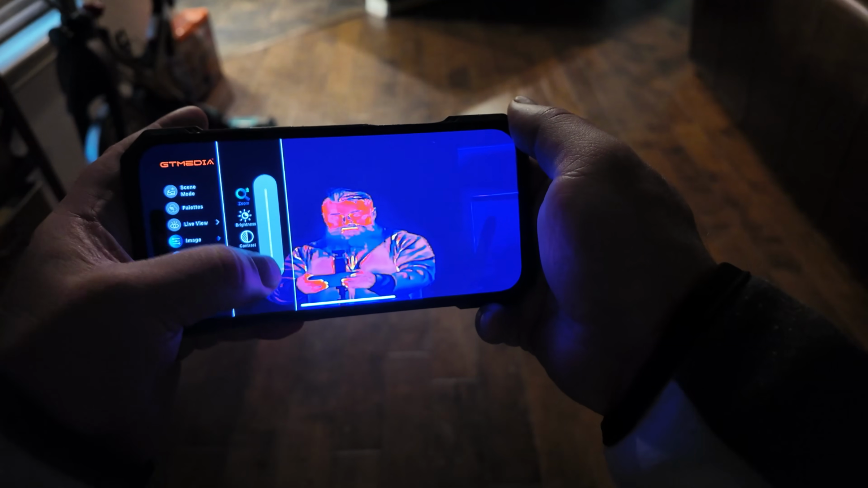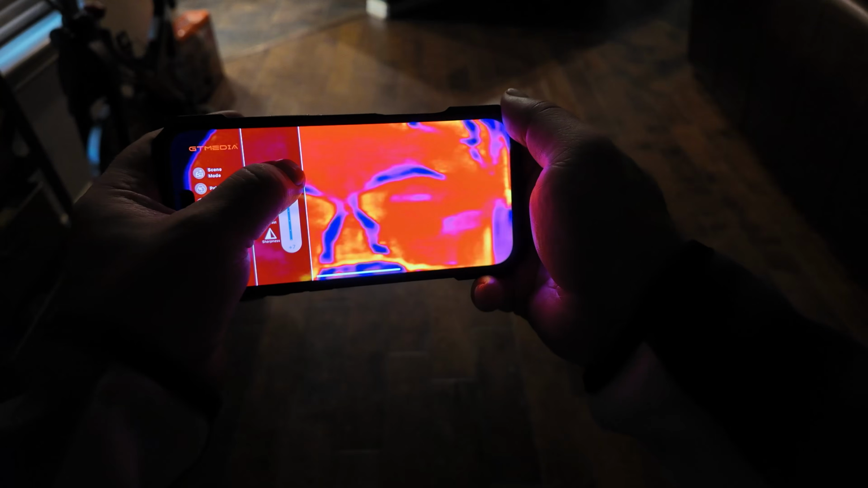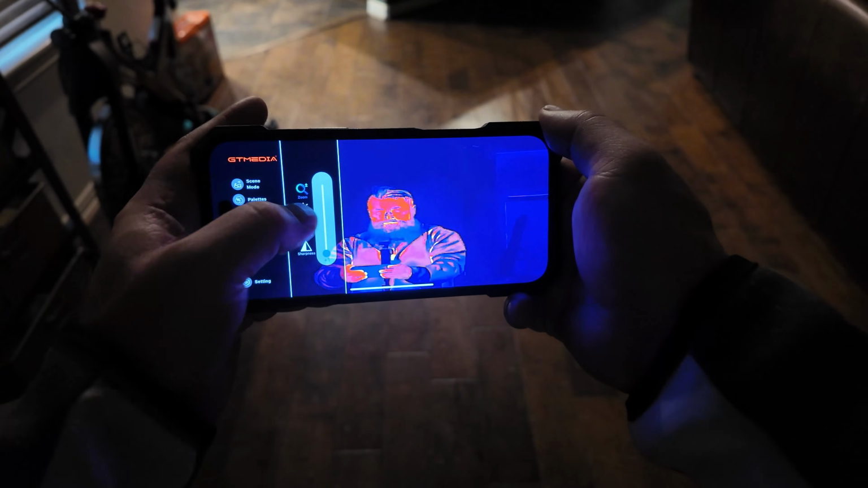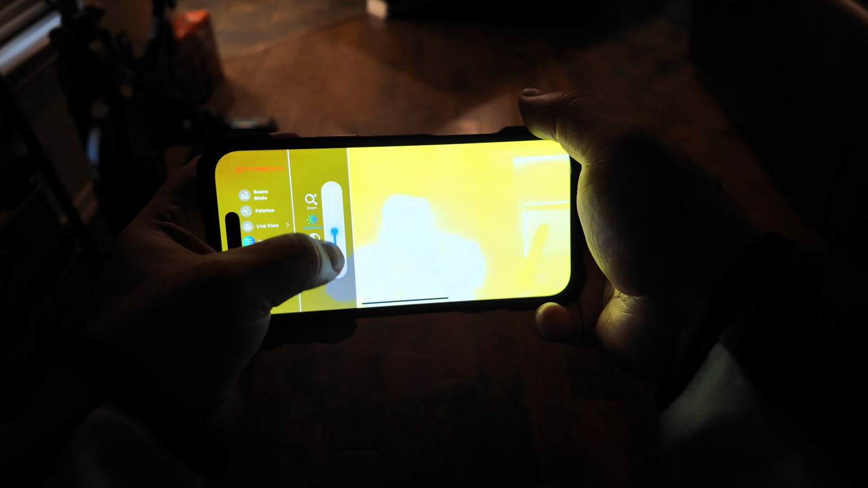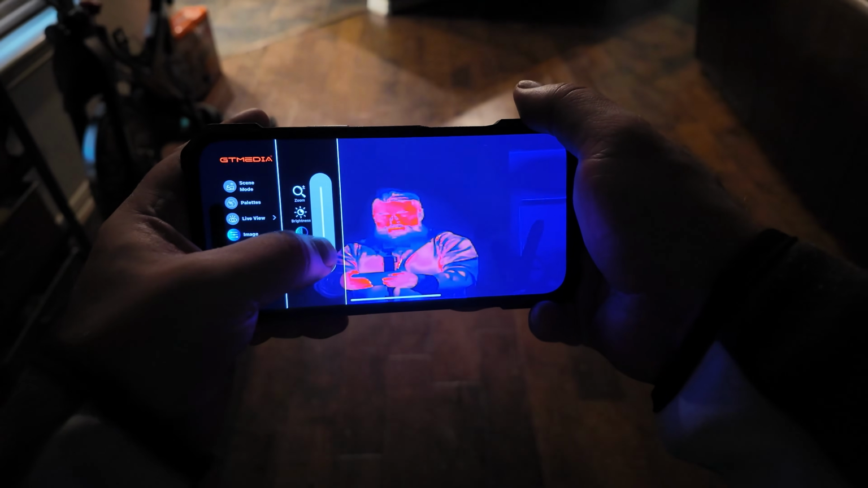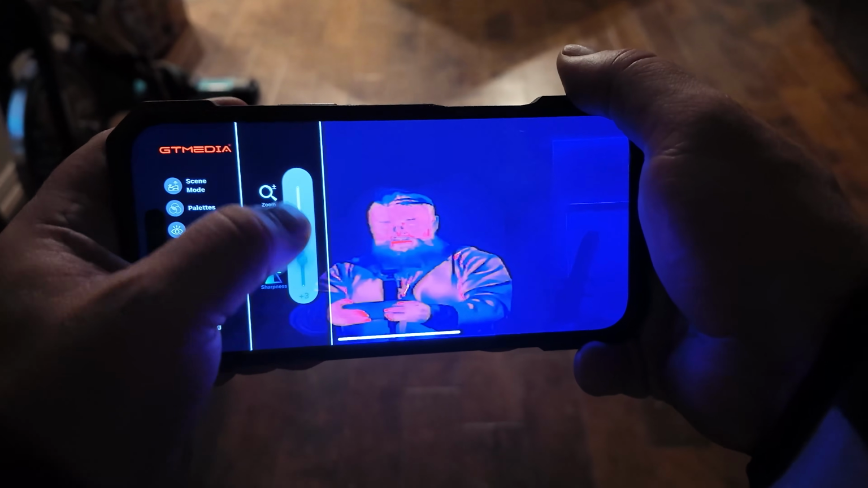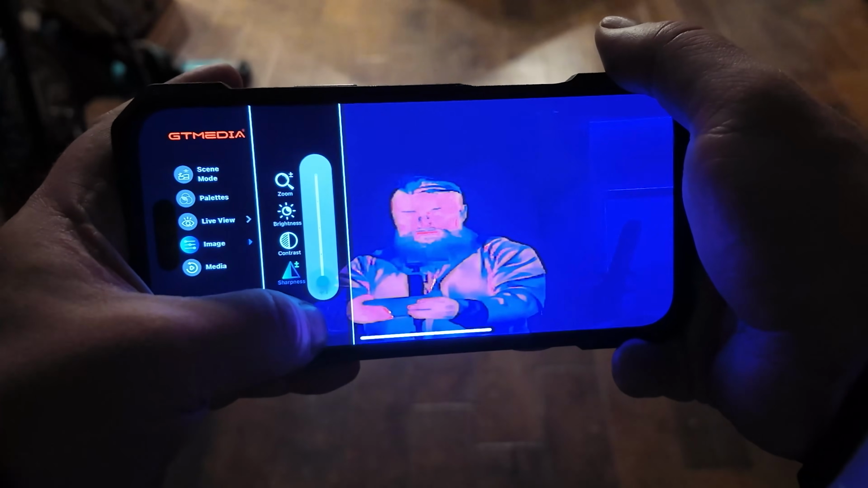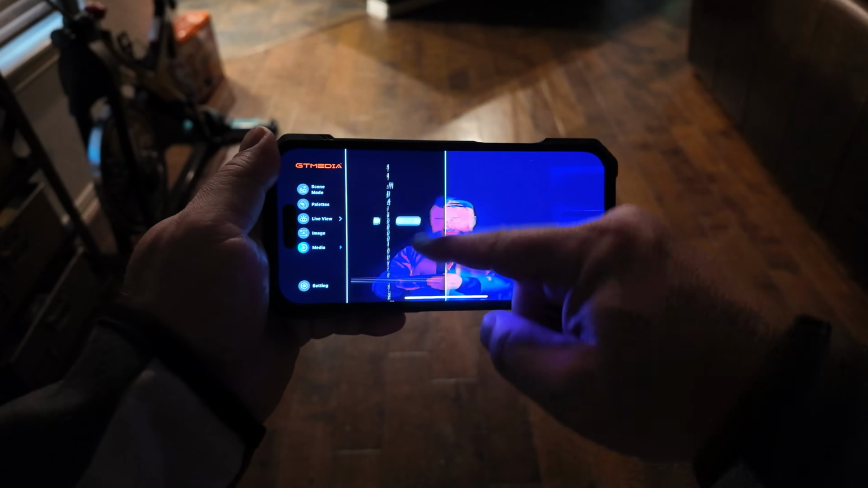Like here, you can change the contrast, sharpness, and brightness along with the zoom. I have no idea why you'd need to brighten it up so much, but maybe it works on stuff like lizards or snakes or other cold-blooded creatures. And if you know, drop a note in the comments and let us know. And lastly, a spot where you can download your recordings directly to your phone.